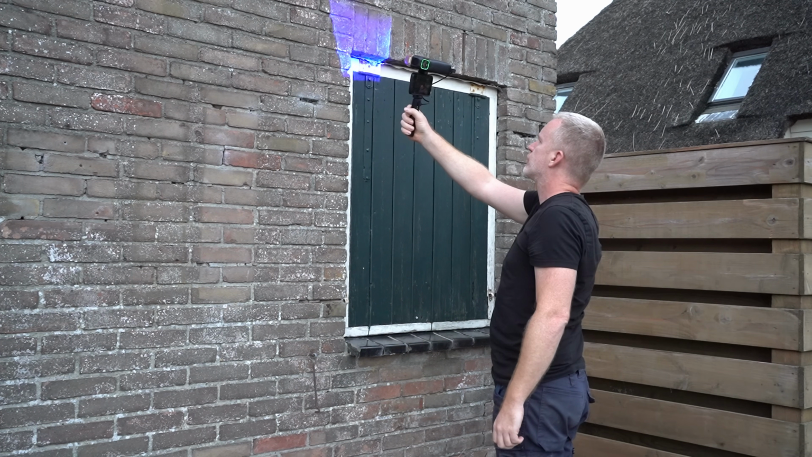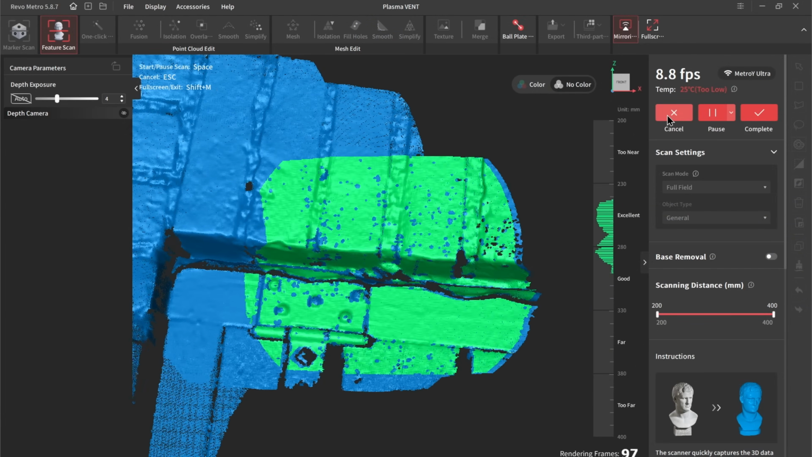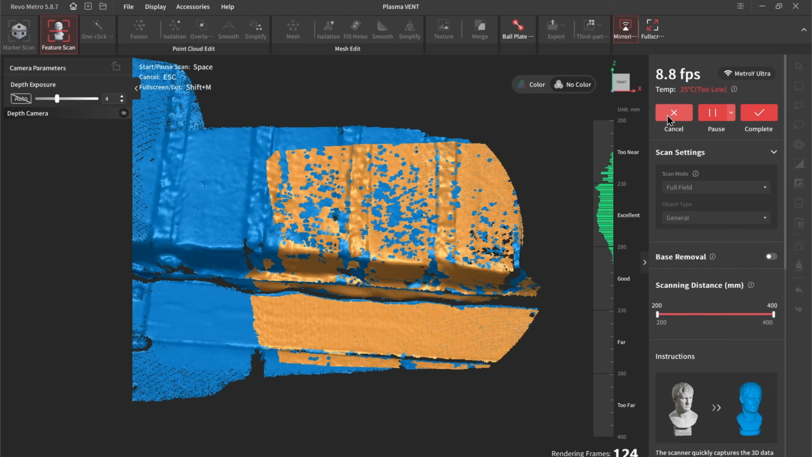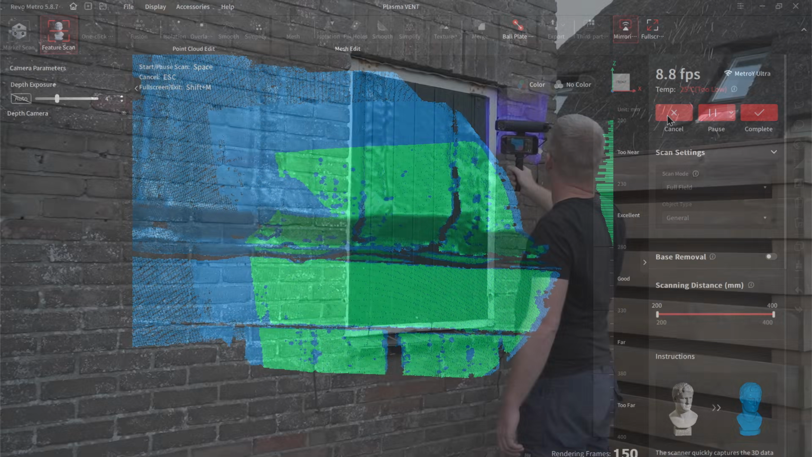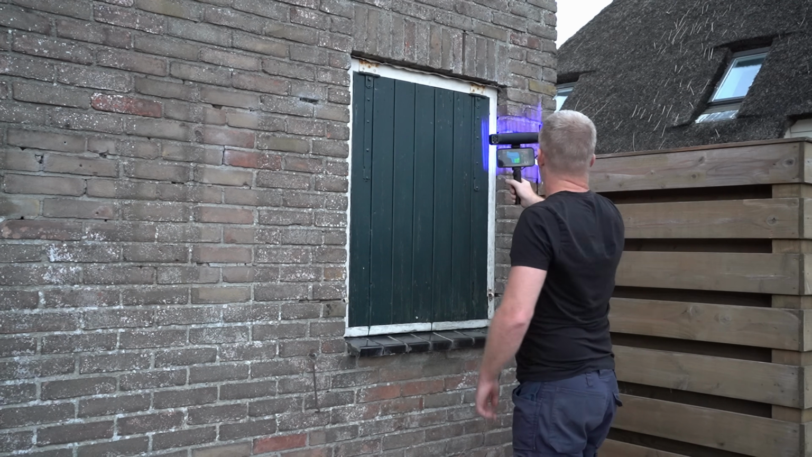Using the Revopoint Mirror app on my phone, I can now monitor the scan in real time without having to walk back to the computer at every pass. This wireless workflow is a little slower than scanning over USB, but for applications like this it's a worthwhile trade-off. Instead of dragging the computer and the cable around, I can just simply focus on the scan itself.